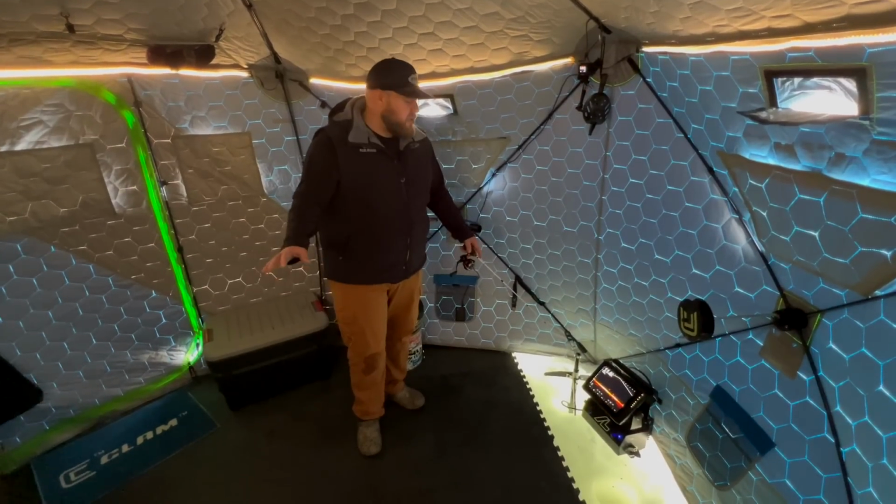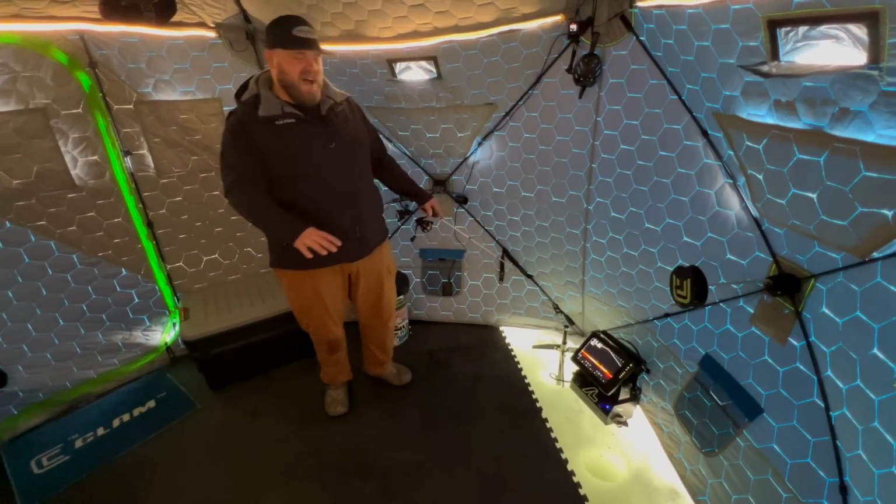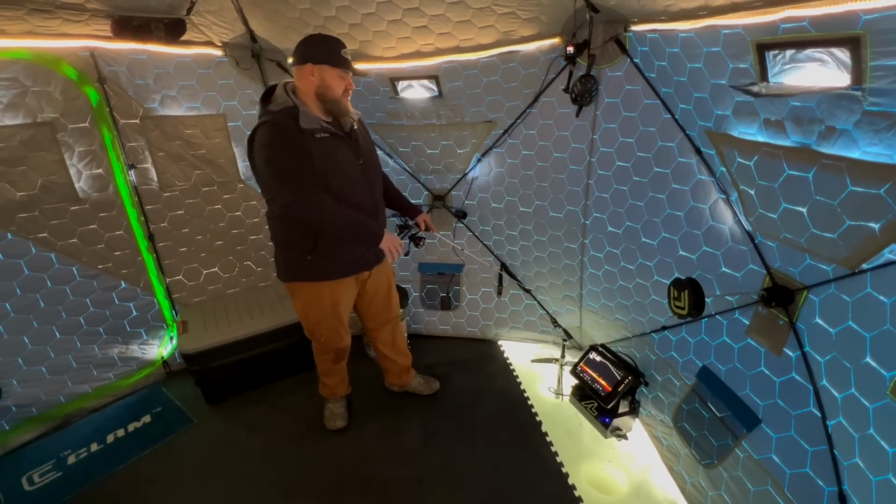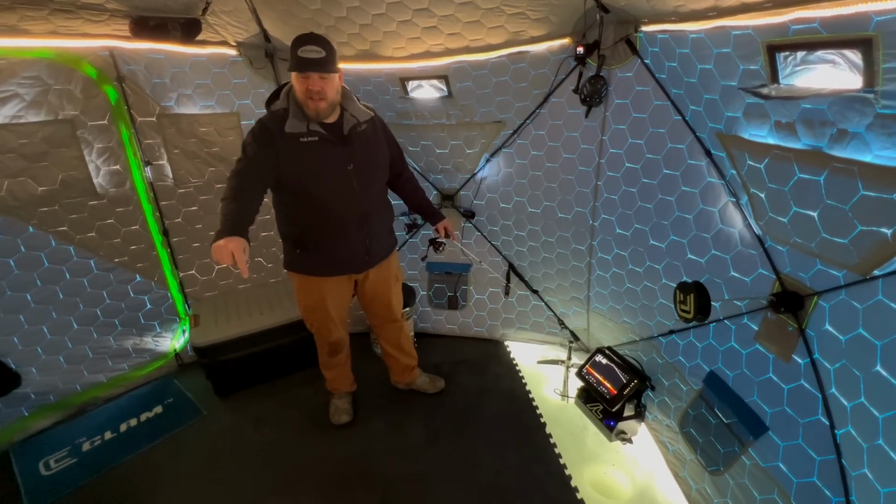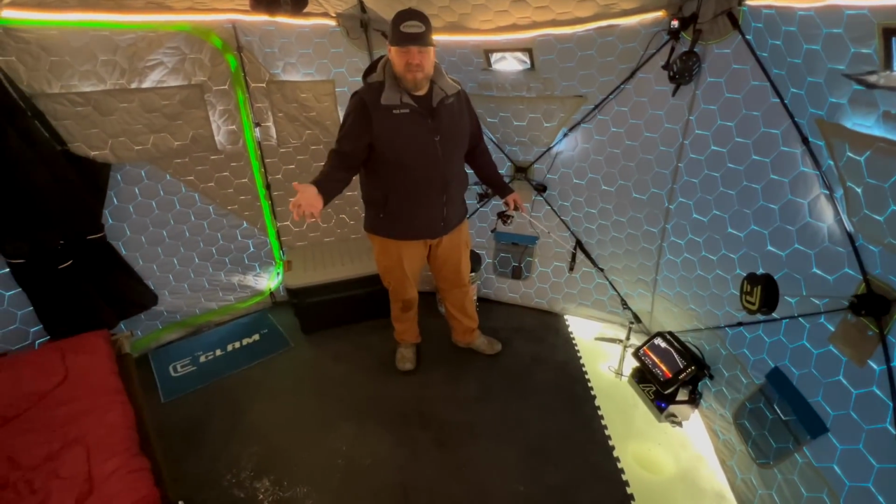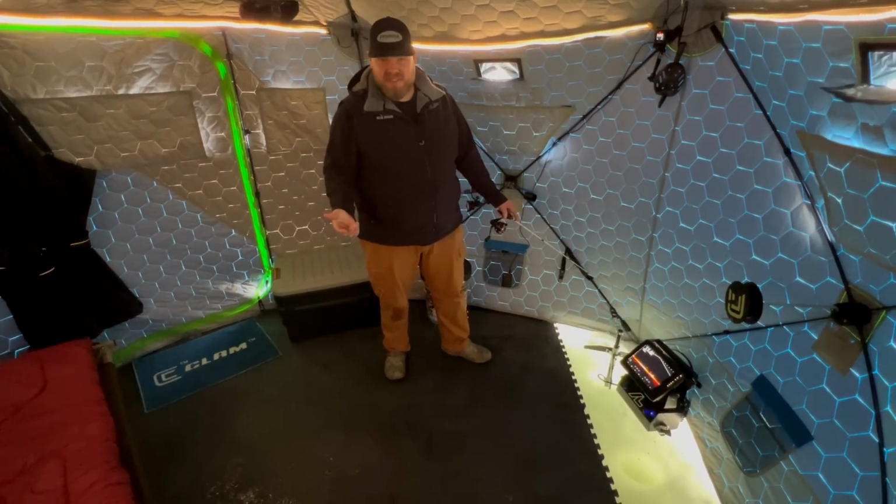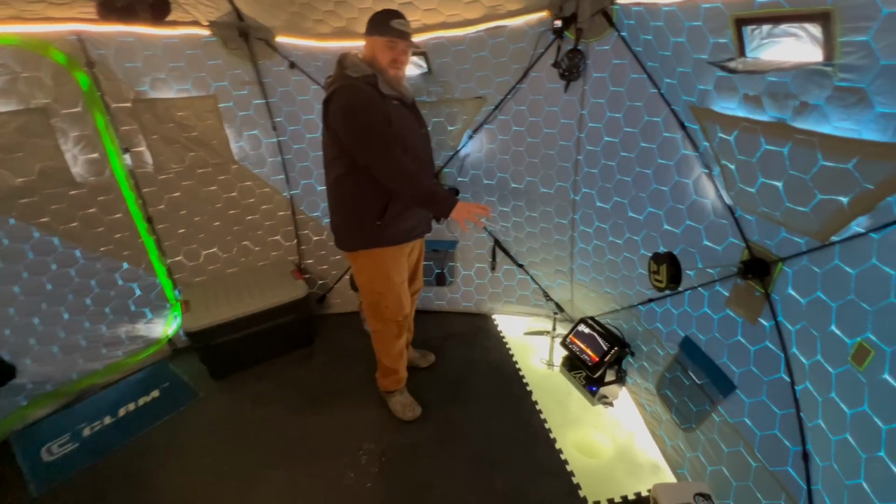So everybody has their own personal preferences for how they set up their layout. What I like to do is have one side for fishing, one side for sleeping. I know a lot of people will drill a hole right off their cot so they can sit there and fish. I didn't want to worry about stepping in it, having to get up for rattle reels in the middle of the night, or worry about my phone falling in. So I like keeping it on one side.